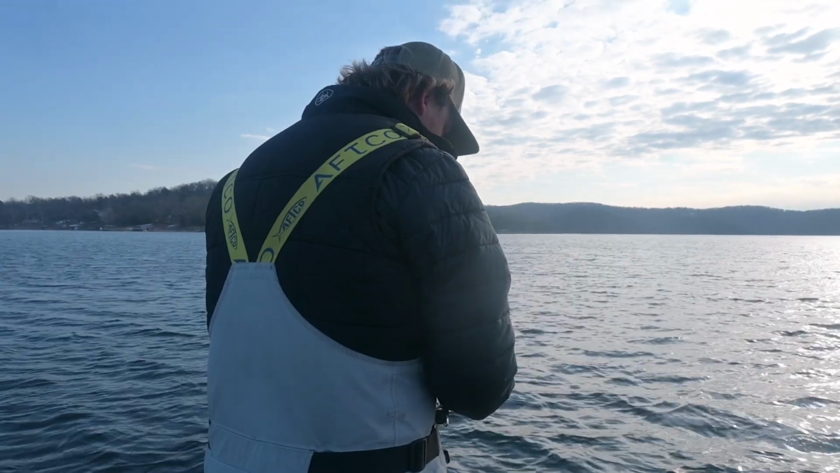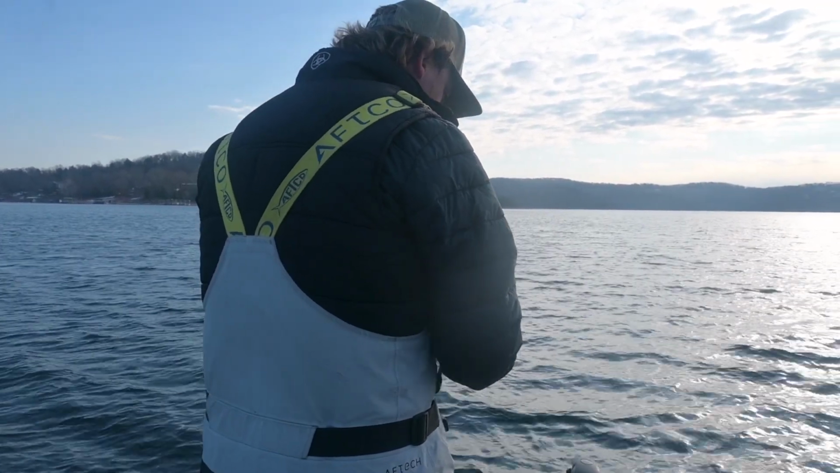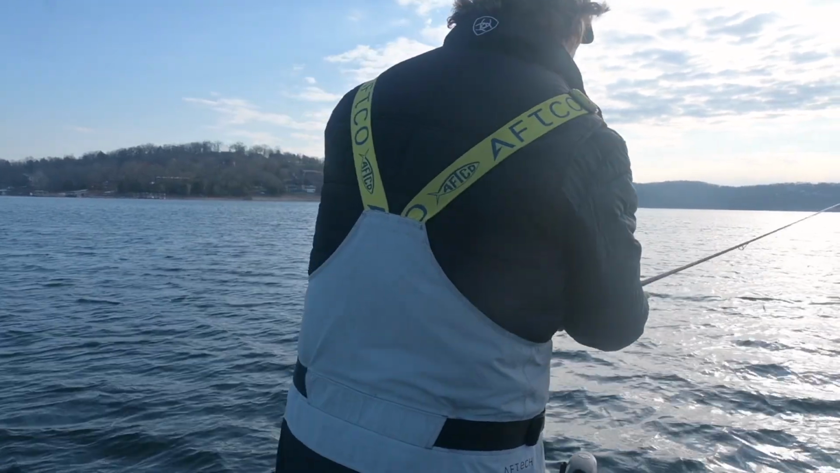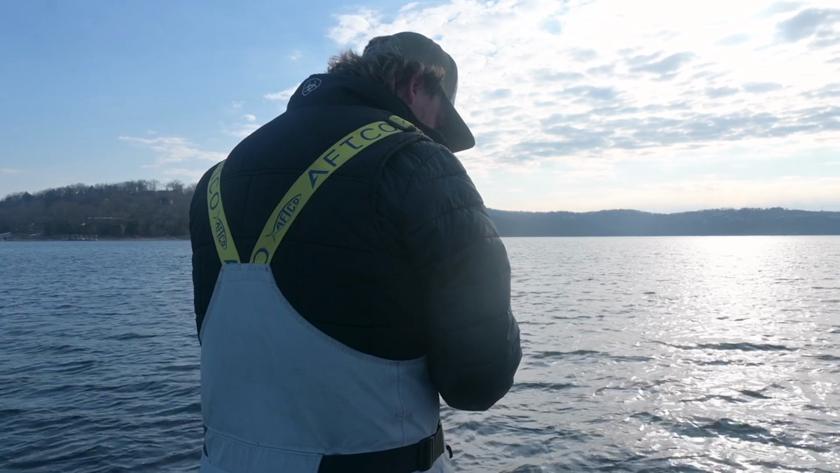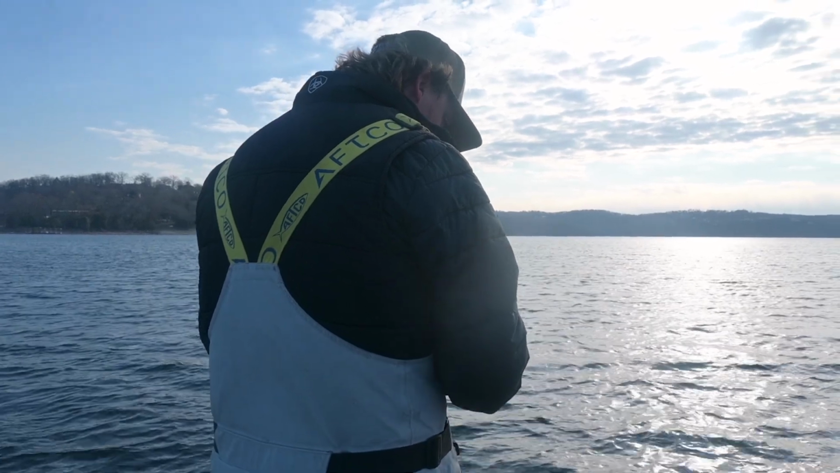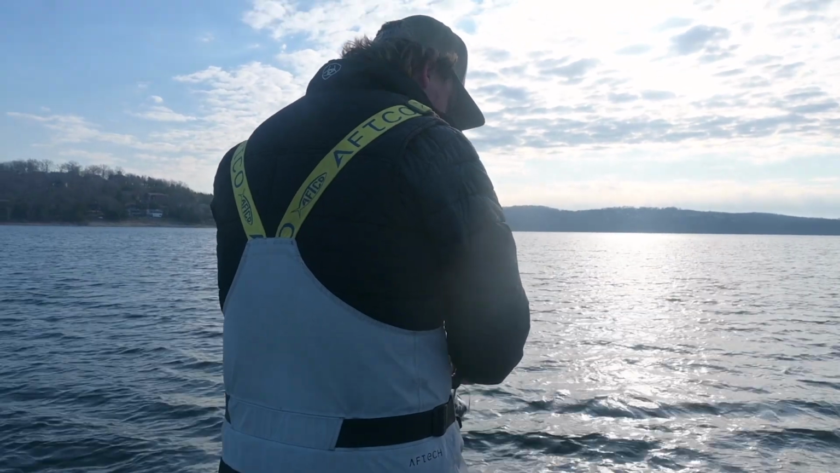Oh, and the other big one's right there. He disappeared on me there for a second. He swam over to the left.